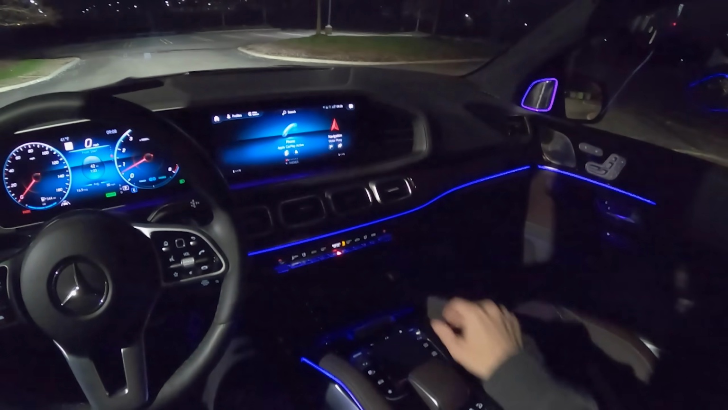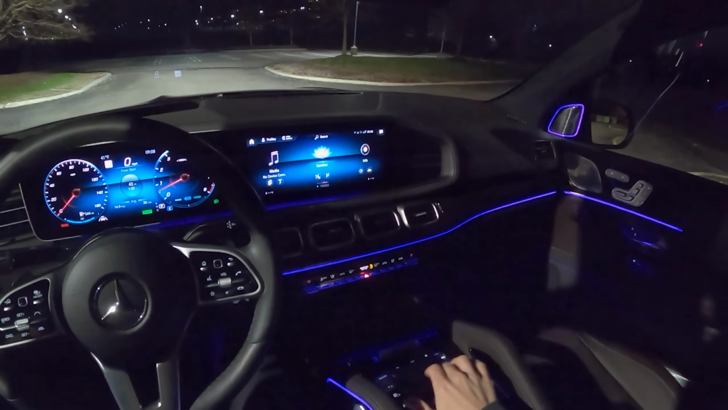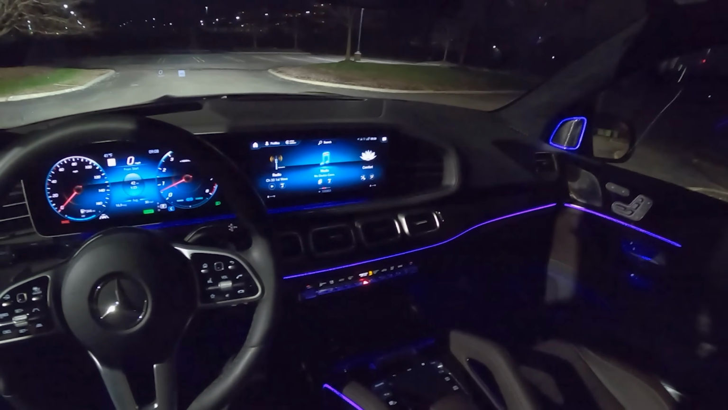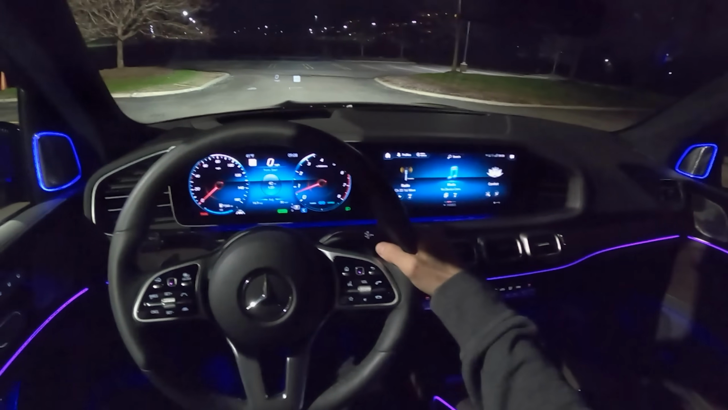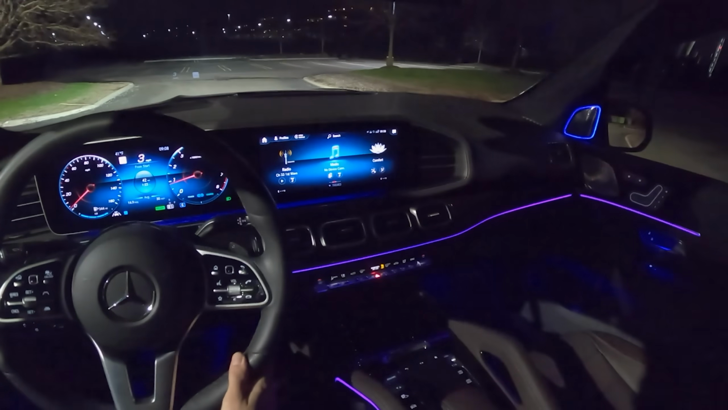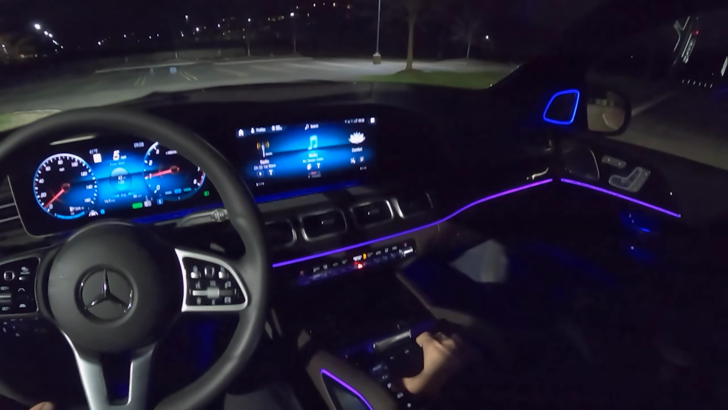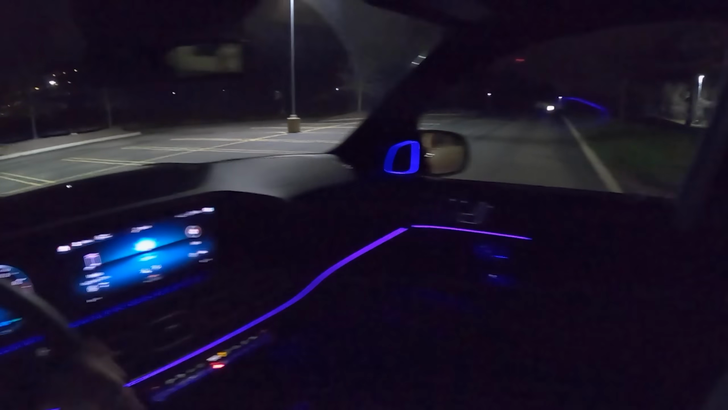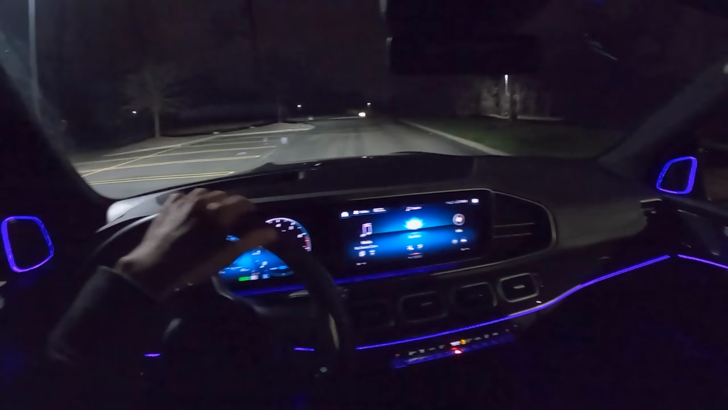Again, we'll go a little bit more in depth with this later during a day drive, but just know that the infotainment is quite easy to use considering its complexity and all the tech that it includes. And there are about 3 ways that you can operate it. There's a touchpad down here. You can use it from the steering wheel controls, and it also is a touch screen, which is nice. I respect that Mercedes gives you options.